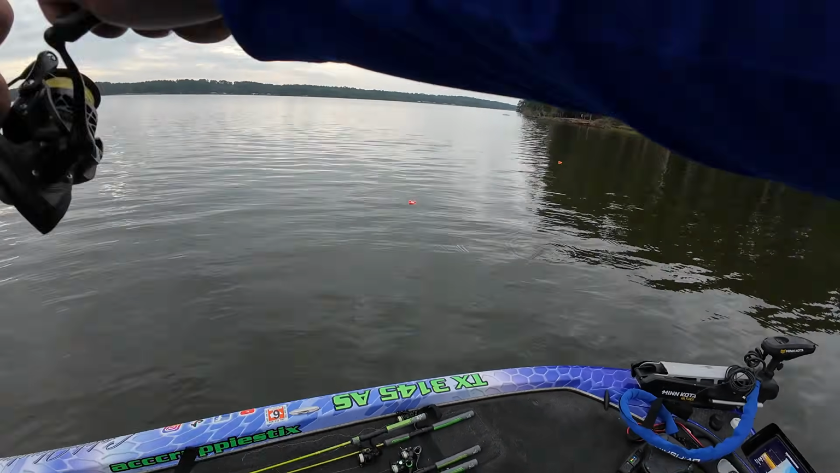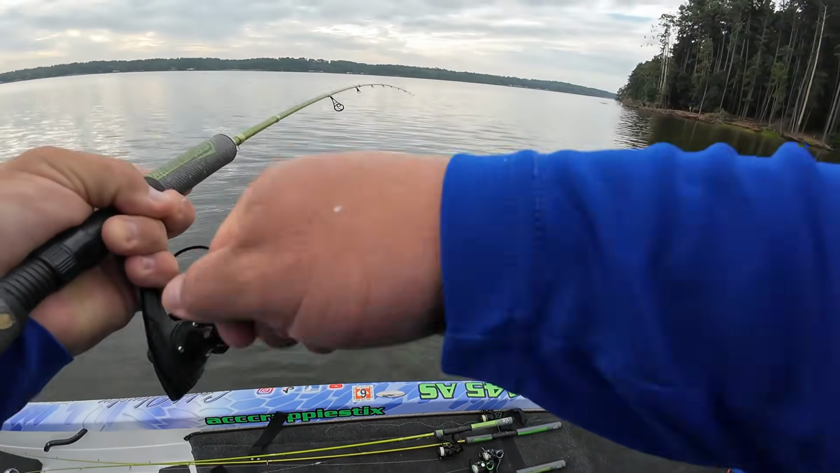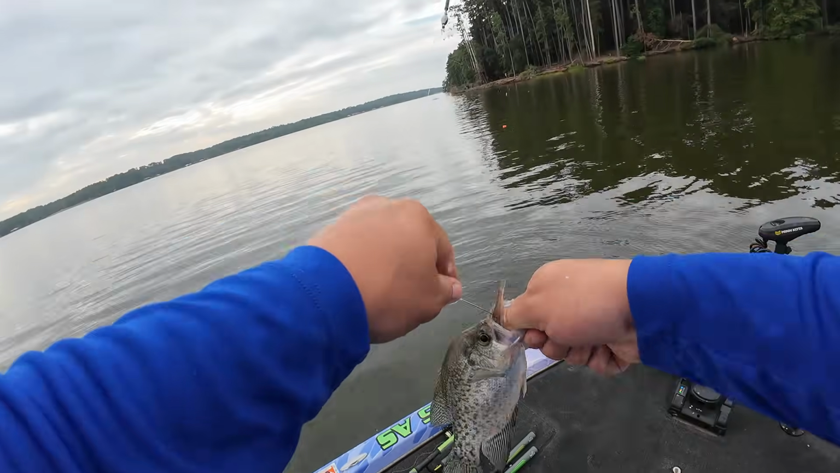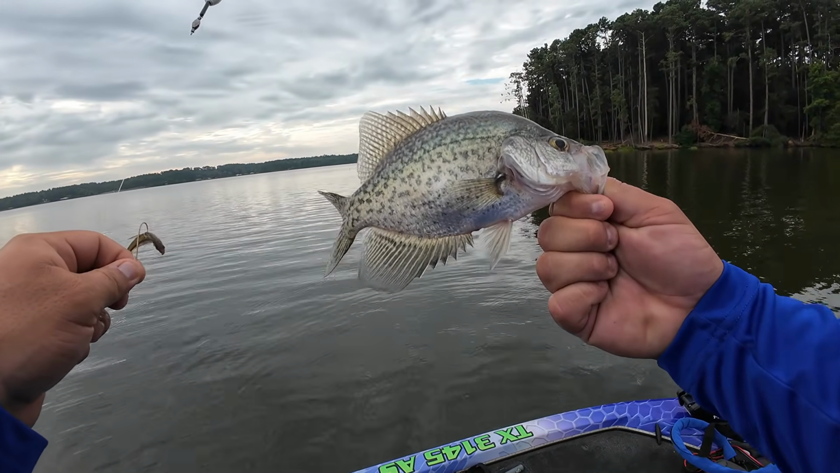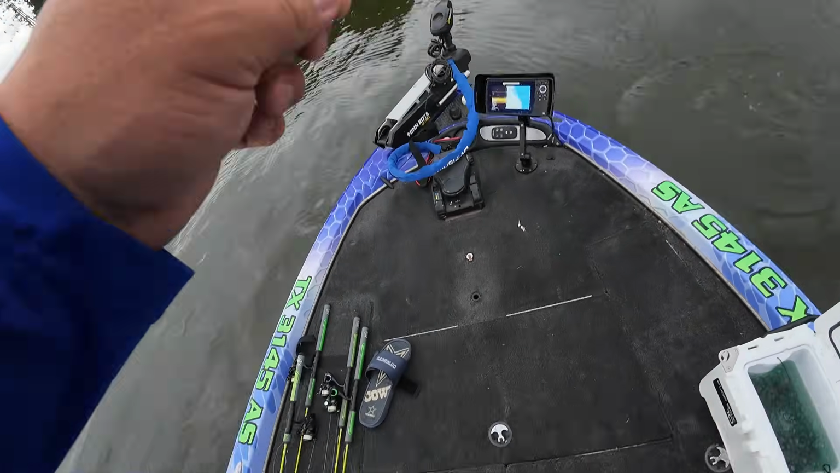Oh, look, there he is. There he is right there. I'll be dog. Feels like a better fish. Oh, it is. Look at this, guys. 3 little keeper black crappie. Boom, boom, boom. August crappie fishing, y'all. Look at that. No giants, but hey, just good eater crappie. That's what I'm talking about.